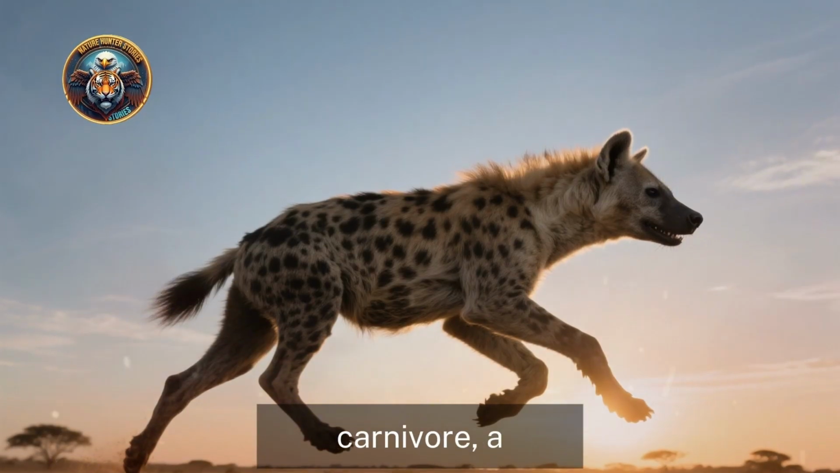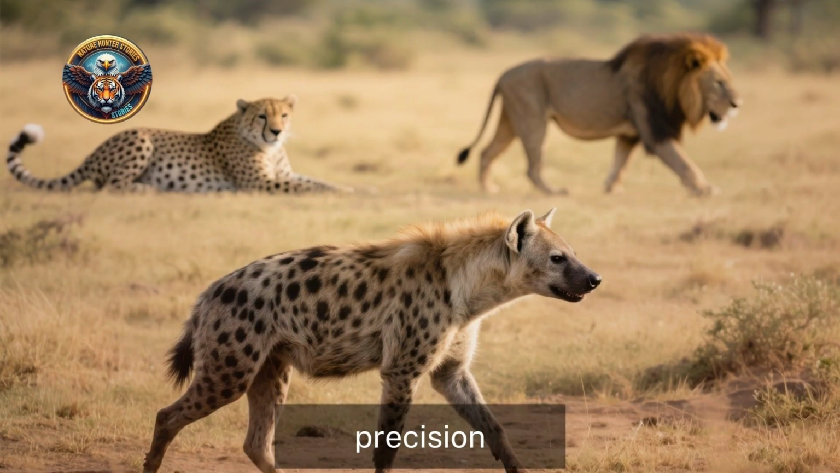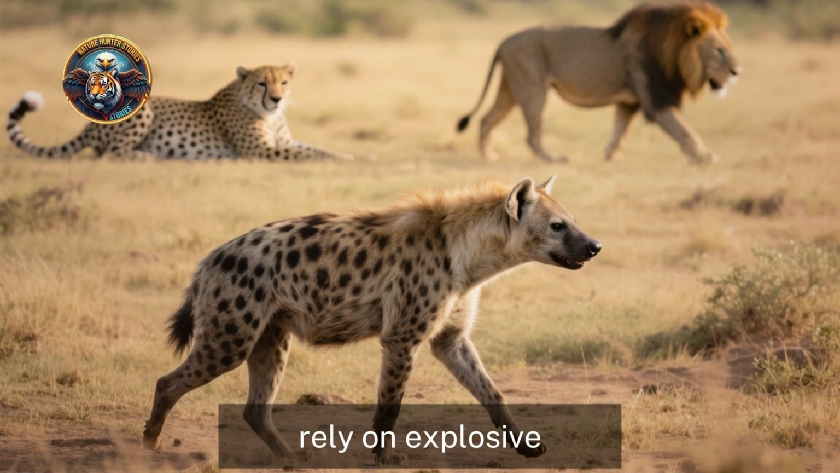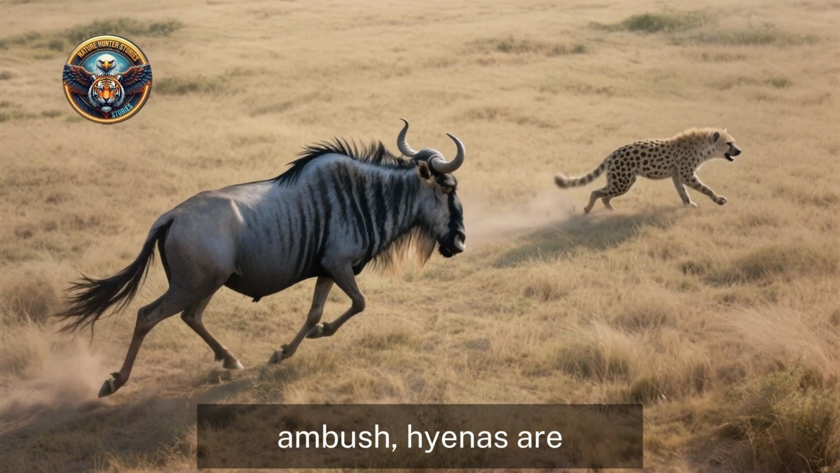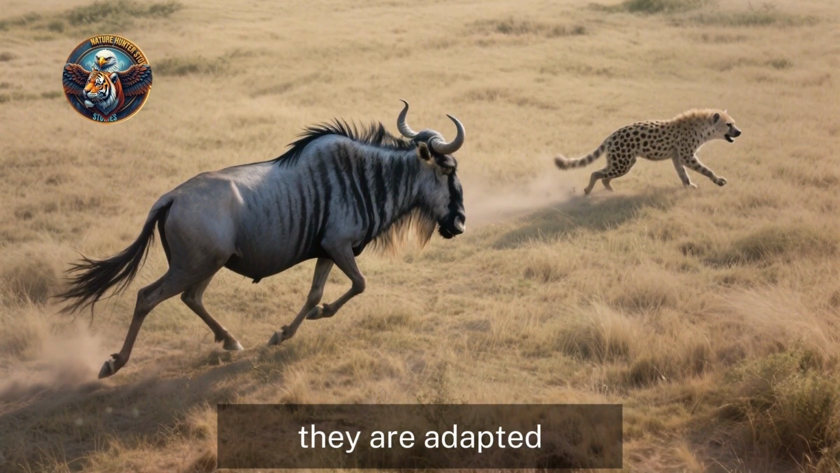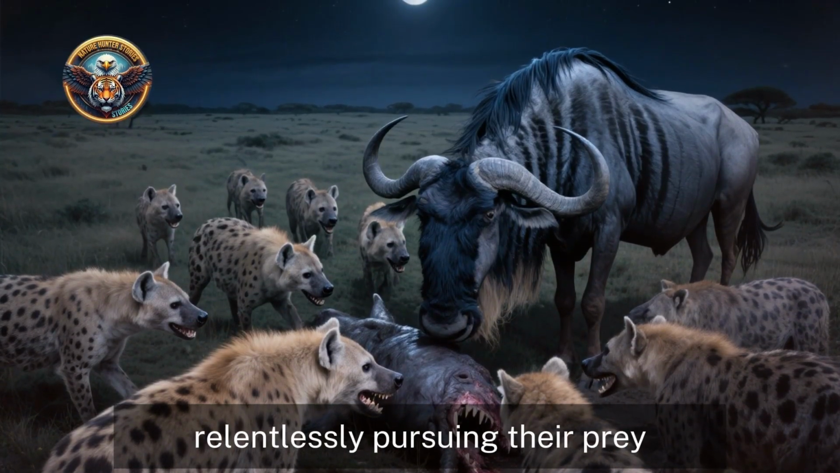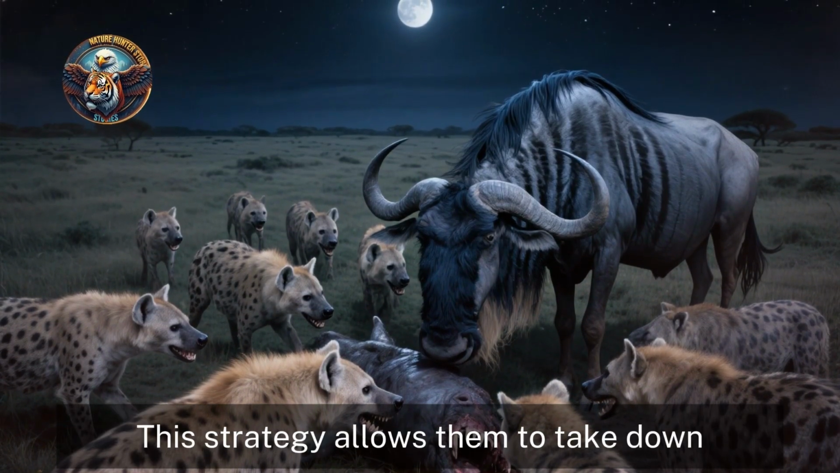The key to their hunting success lies in their unparalleled stamina. Unlike cheetahs who rely on explosive speed, or lions who rely on stealth and ambush, hyenas are built for the long game. They are cursorial hunters, meaning they are adapted for running. They can maintain speeds of up to 60 kilometers per hour for several kilometers, relentlessly pursuing their prey until it collapses from sheer exhaustion. This strategy allows them to take down animals many times their own size, from zebras and wildebeest to even young buffalo.